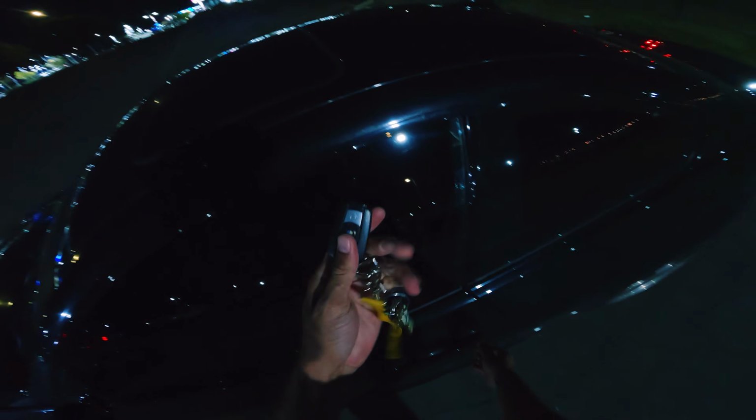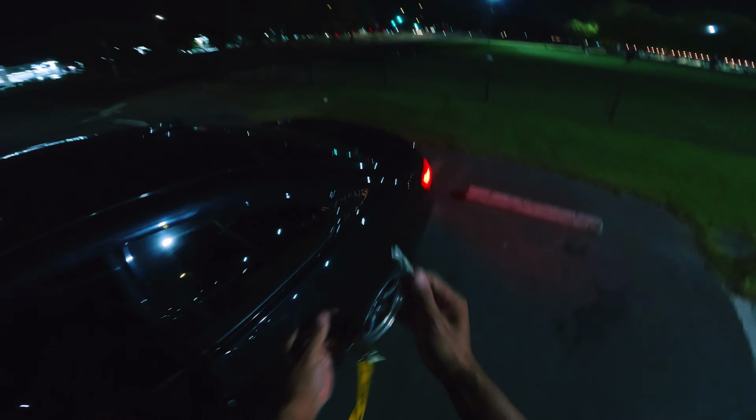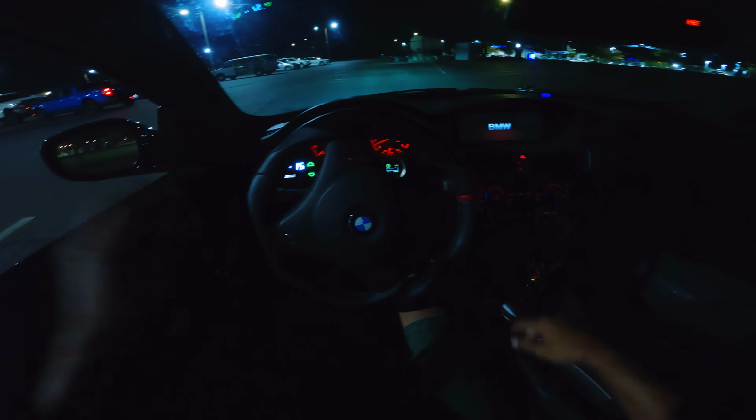It's super nice too. I need to get my battery fixed and my key, because right now I gotta unlock the car with some foo-foo stuff. But hey, we back in the whip. Let's get to this night drive, boys and girls. I don't know where we headed. I just know we going somewhere.